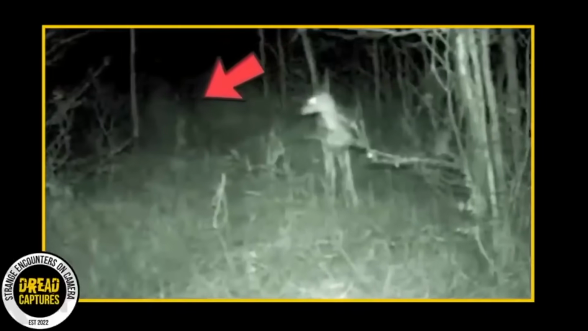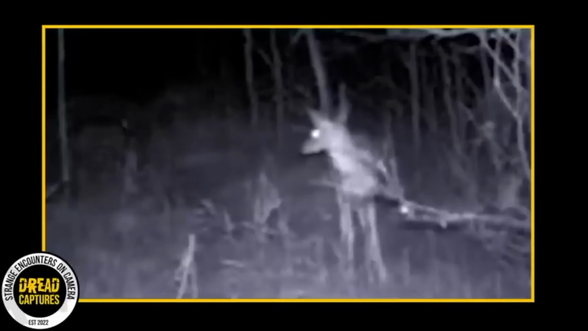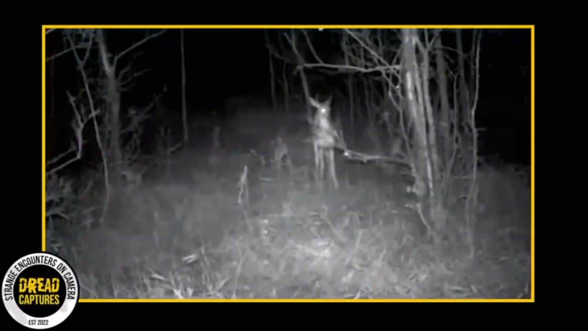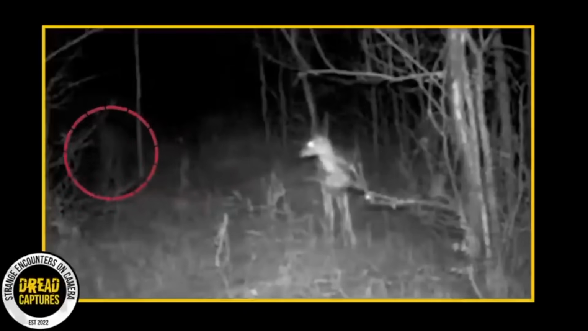We've been over this time and time again, but the animals in these videos never have any skin in the game. They're just reacting to what's going on around them. But for a minute, let's think about what else it could be. Maybe it's just some fog, mist, or weird light playing tricks on the camera. Plus, animals like deer can get spooked by almost anything. So maybe that's why she looks so startled.